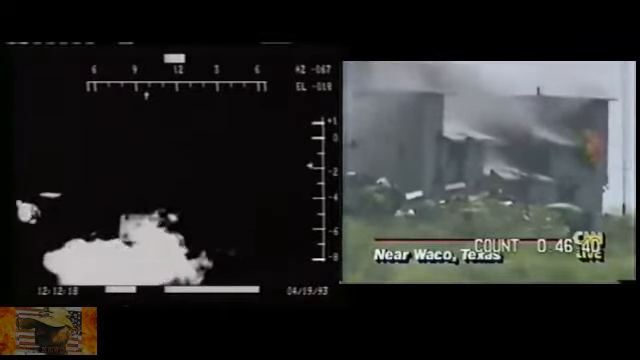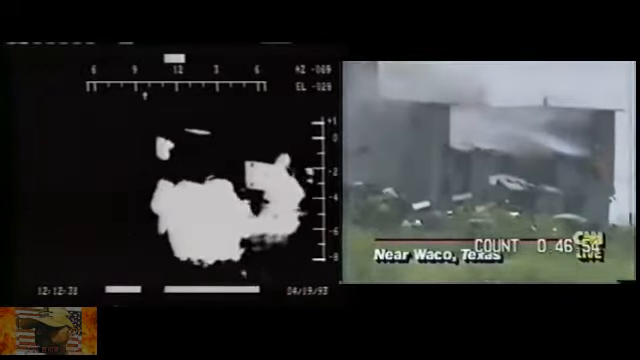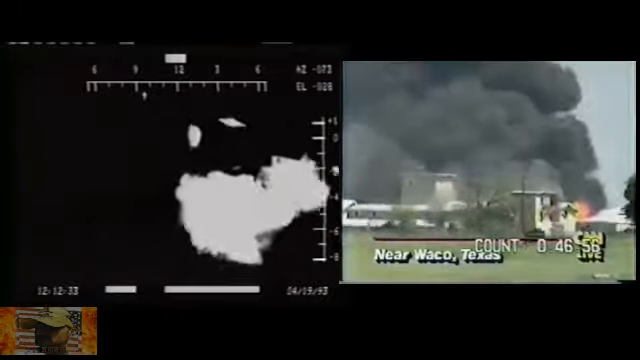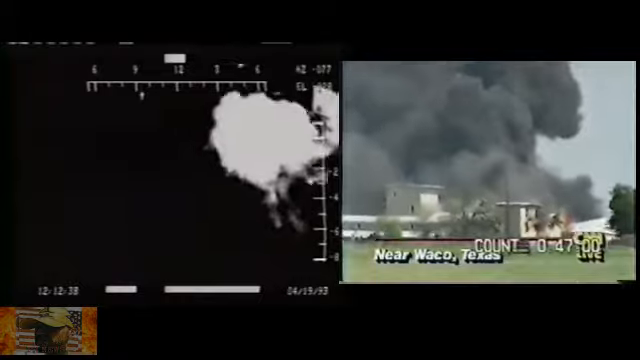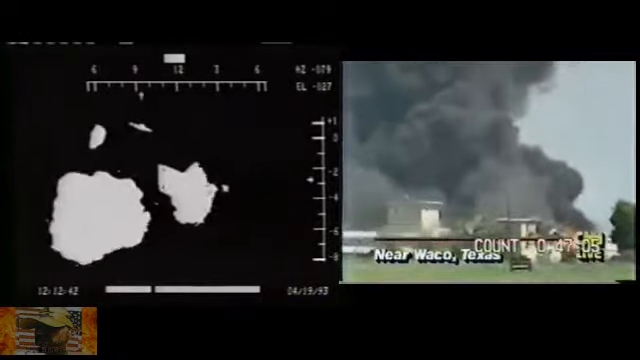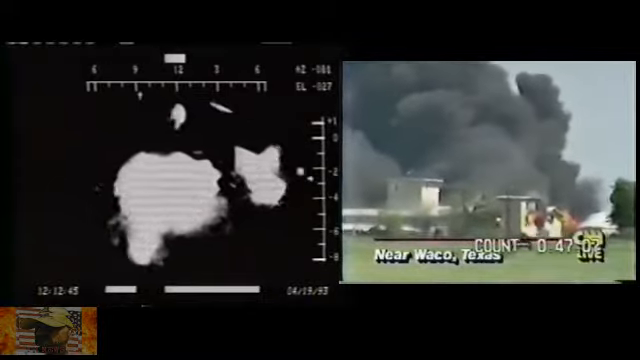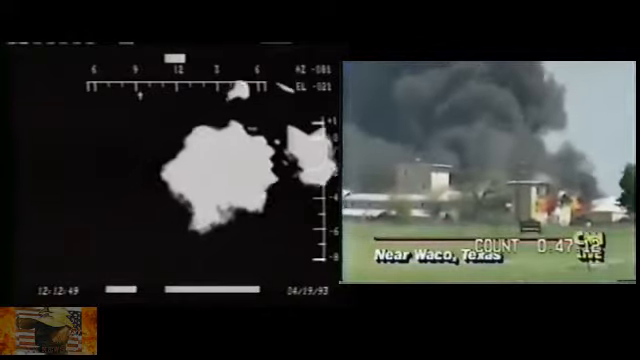FBI agents have told us on several occasions that the cult was armed with grenades. They had rocket-propelled grenades, they had hand grenades, and other explosives. Indeed, that was part of the original search and arrest warrant. This fire is really rolling now. I don't see from that vantage point any effort on anybody's part to bring a fire truck up there, if in fact there is one here. I've not seen one come by all morning.